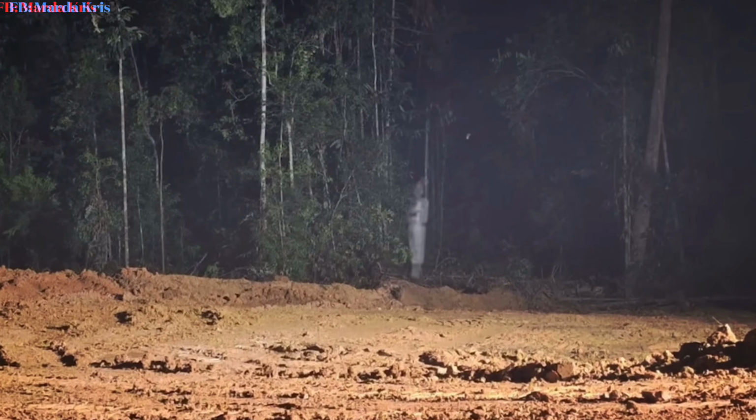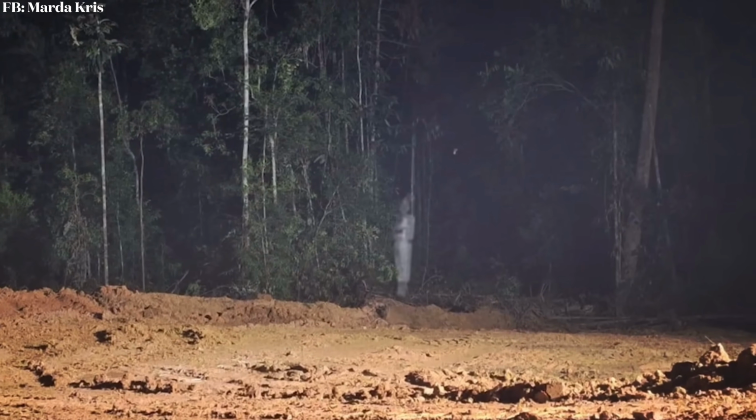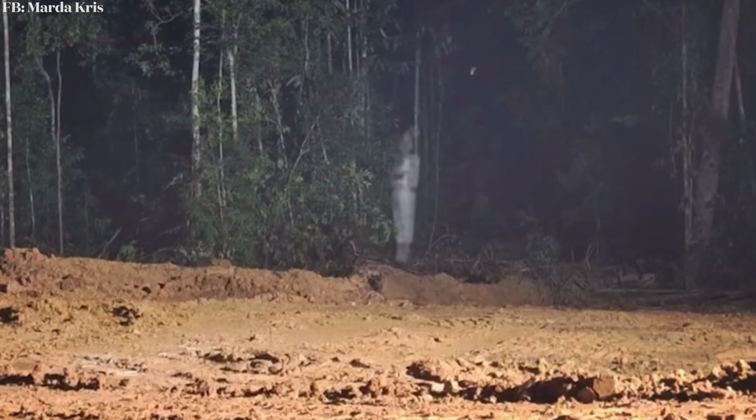Sticking with the ghostly theme, this photo was reportedly taken somewhere in Indonesia at a mining site, and it was taken by a man named Marta Chris. Take a look at the photo. As you can see, on this mining site surrounded by dense forest, a ghostly apparition is seen amongst the trees.